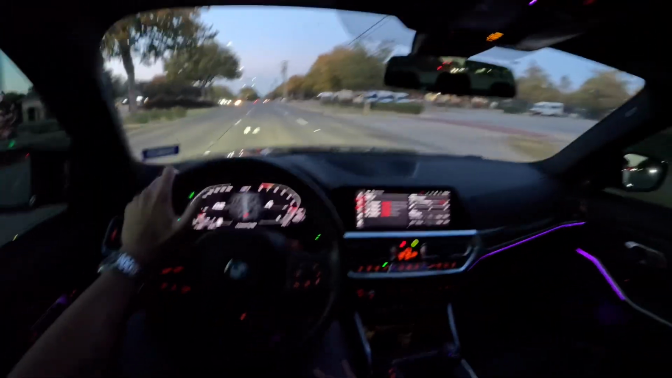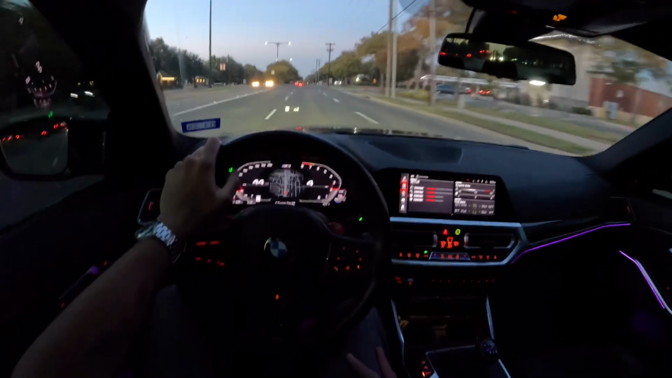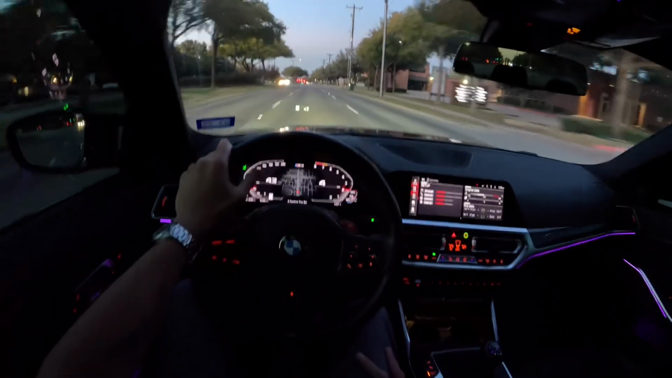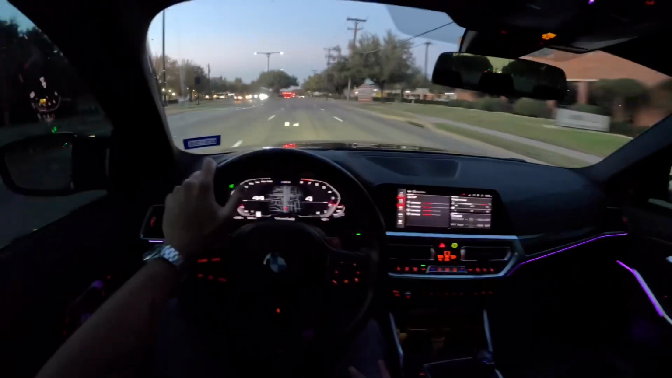Hey, this car is amazing all around. Amazing technology. Looks really cool. Sounds really nice to drive. And it's a great all-around package. And there's really not many cars out there with a manual transmission with this kind of power.